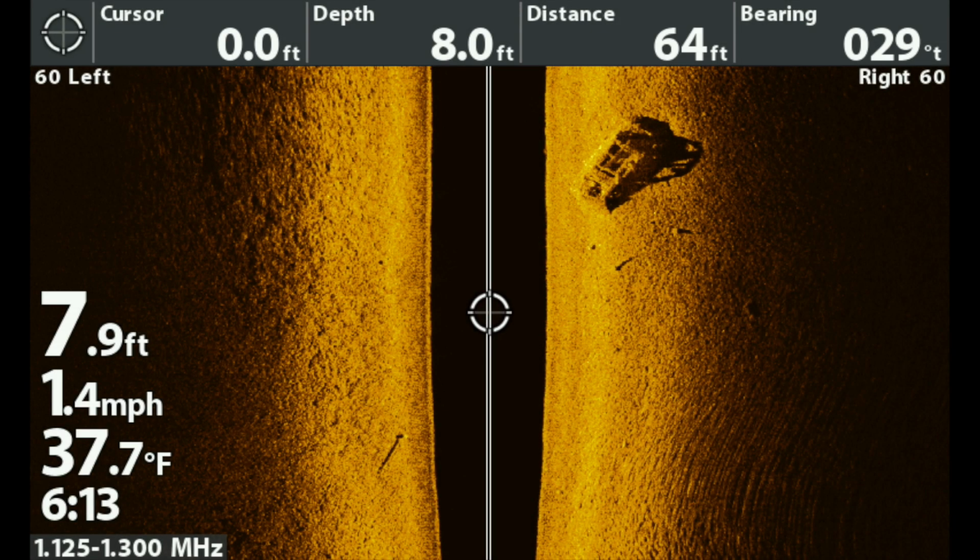All right, this is the moment you've all been waiting for. This is what that car actually looked like on my graph. But first, before we really dive into it, let's get an explanation of what side imaging is and what we're looking at here. The way to imagine side imaging is like a flashlight.